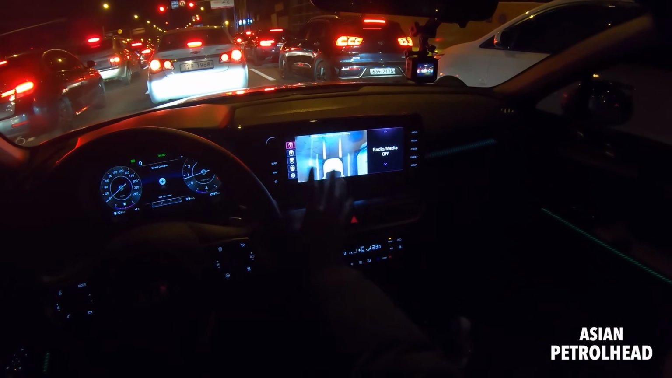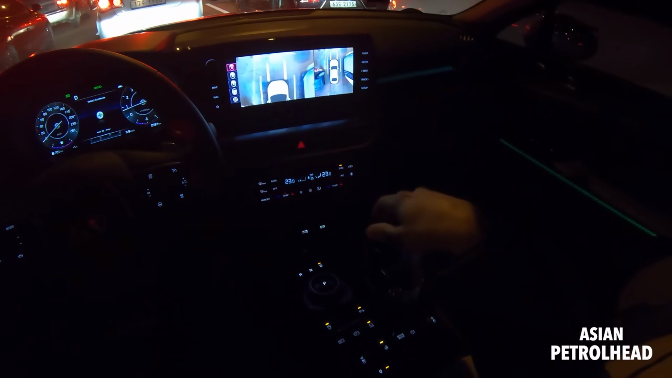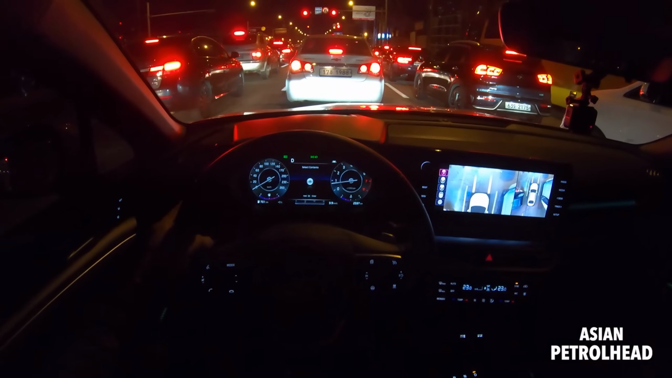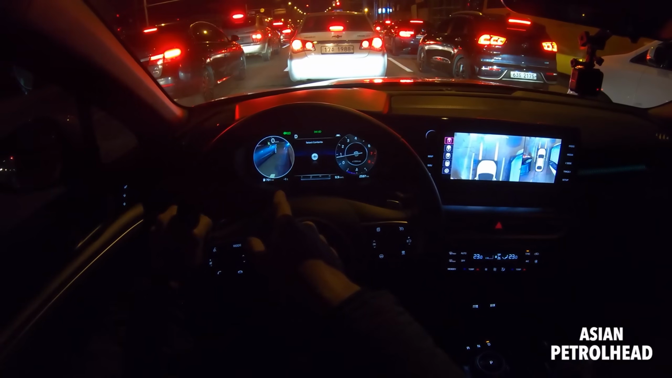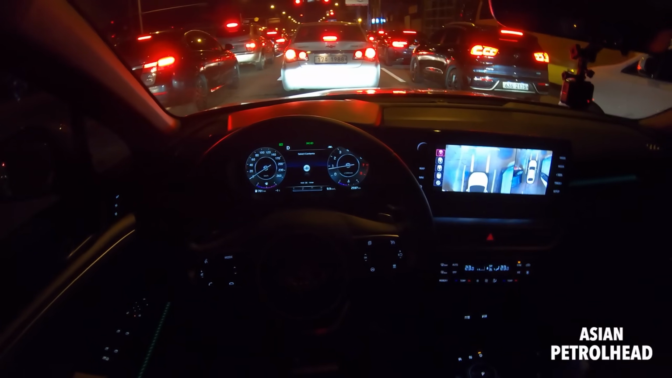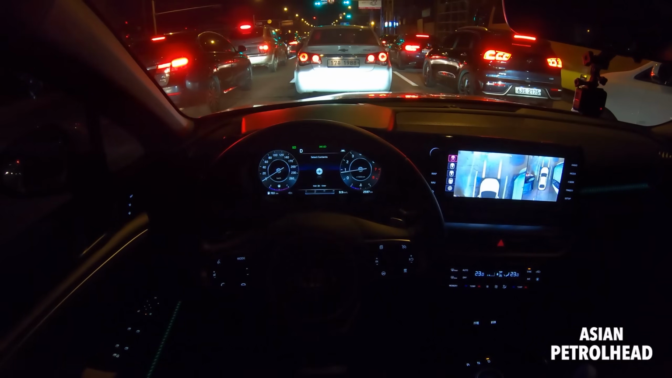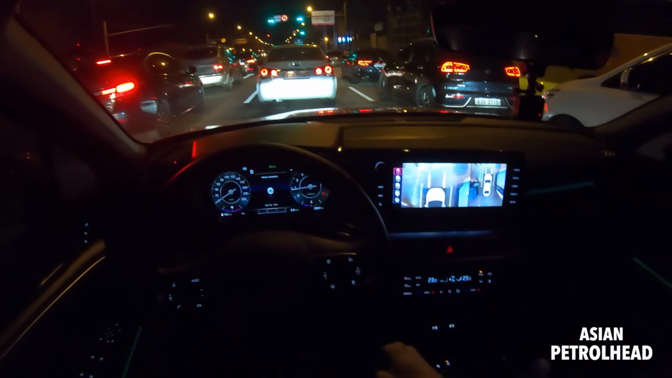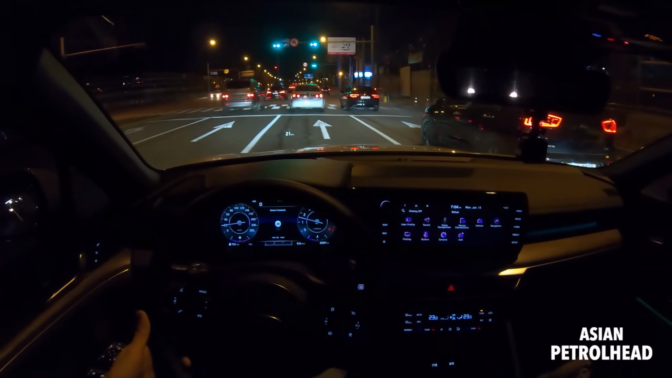I think Hyundai and Kia have a very nice surround view camera system, and it also has a blind spot monitoring system on each side. They first introduced it with the Genesis G90 and passed it to the Kia K900. Now even the Sonata has it, and the Optima has it, so it's a very nice system.